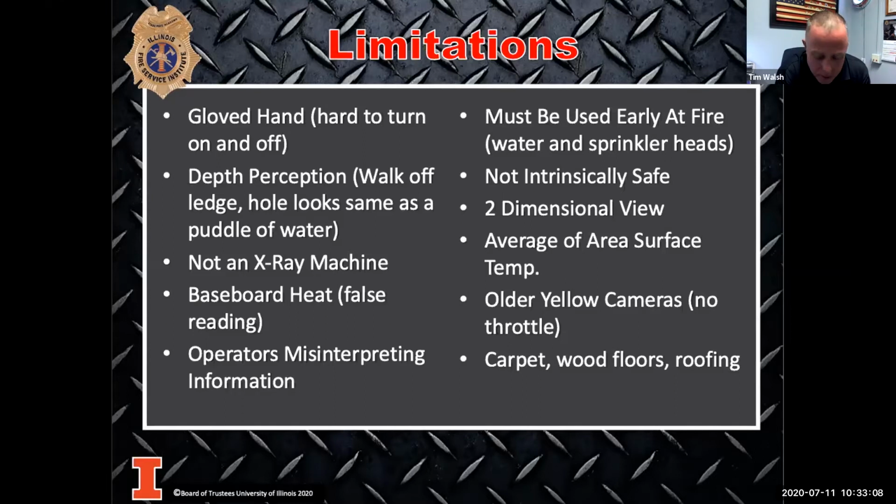Jeff, go ahead, brother. When we talk about the average surface temperature of something, remember we're getting averages. We're not getting what is happening across that 100% range. So if I point it at the ceiling and it says 600, could it be 700? Could it be 725? Yes. So don't think your camera is giving you exact readings. And we talked about the wood floors and the carpeting already, that it's not going to see through them.